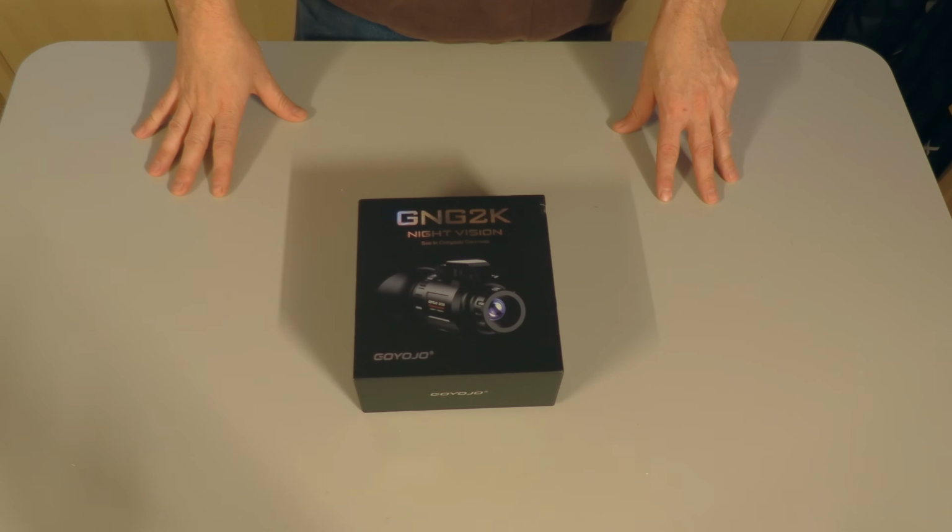Hi, and welcome back to a Save It for Parts gadget review. Today we're taking a look at a night vision monocular from Goyojo.